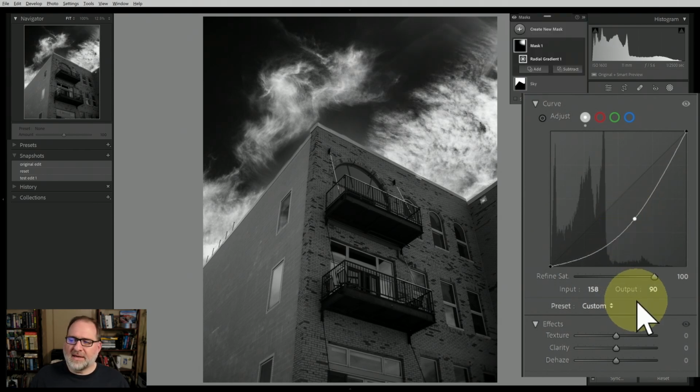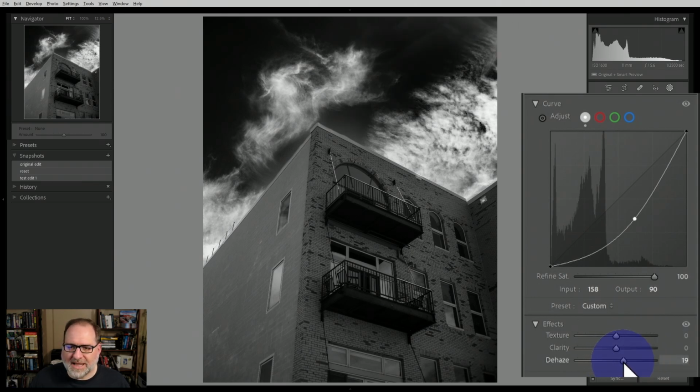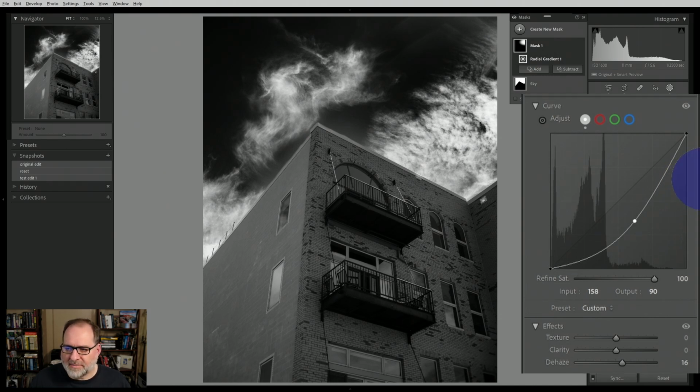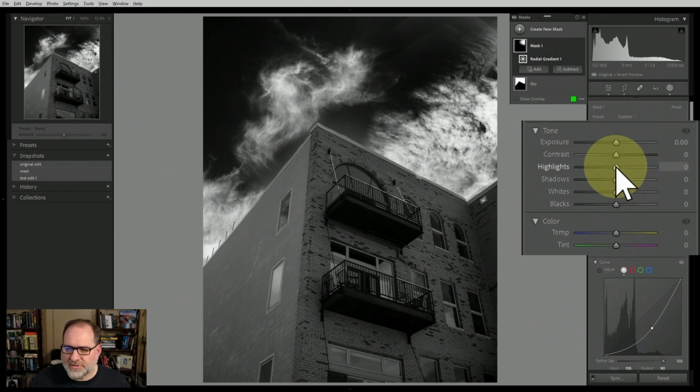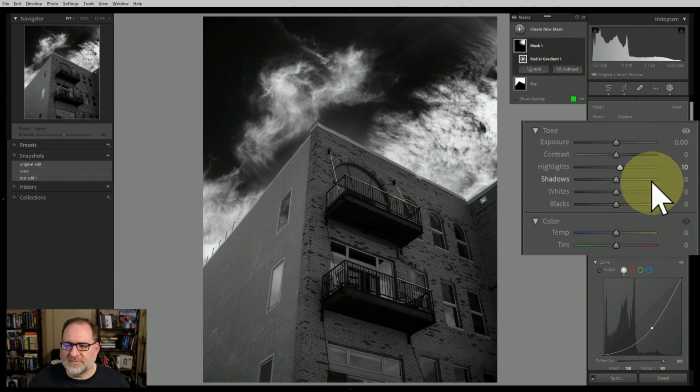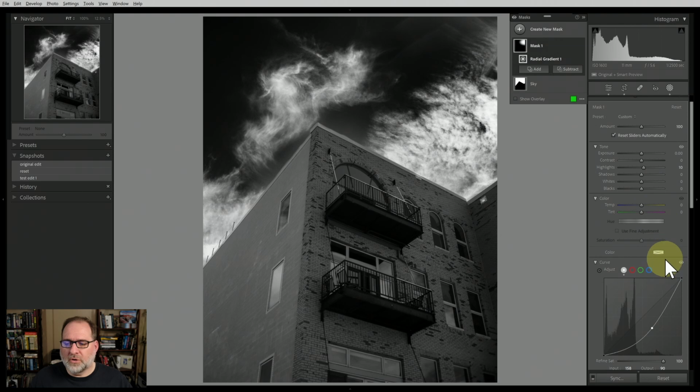And then I think in addition to that, I'm going to add a little bit more dehaze, because I want to punch up the clouds a little bit and darken the sky. So I'll do a little bit more of that on the right. And this gives me that very punchy, high contrast cloud look that I'm looking for. If I wanted to, I could also come back and adjust the highlights so I can play around with different parts of this image using the tone sliders or the curve. Either way works well. That is my sky, and I like the way that the sky looks.